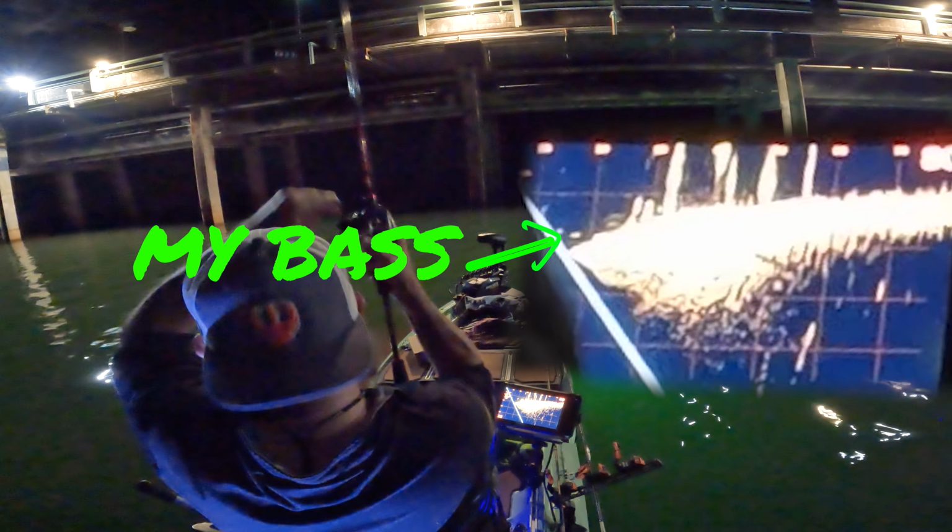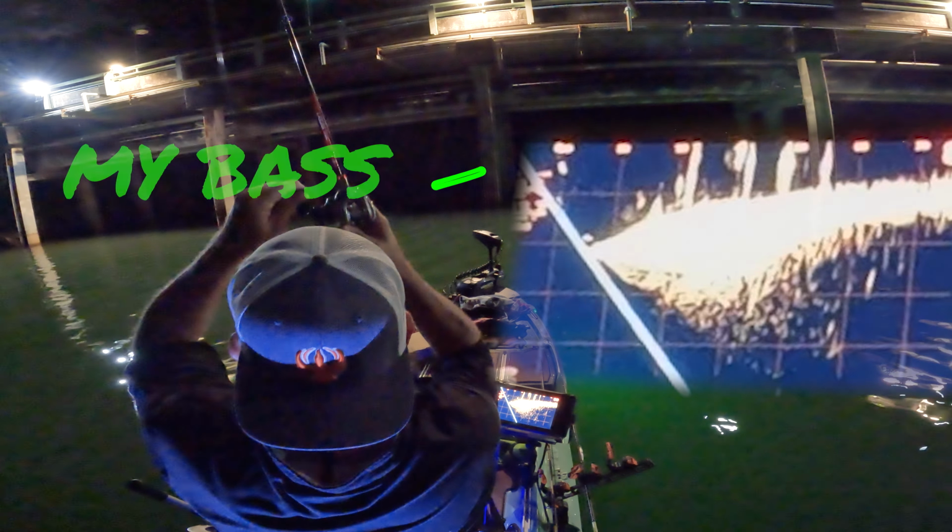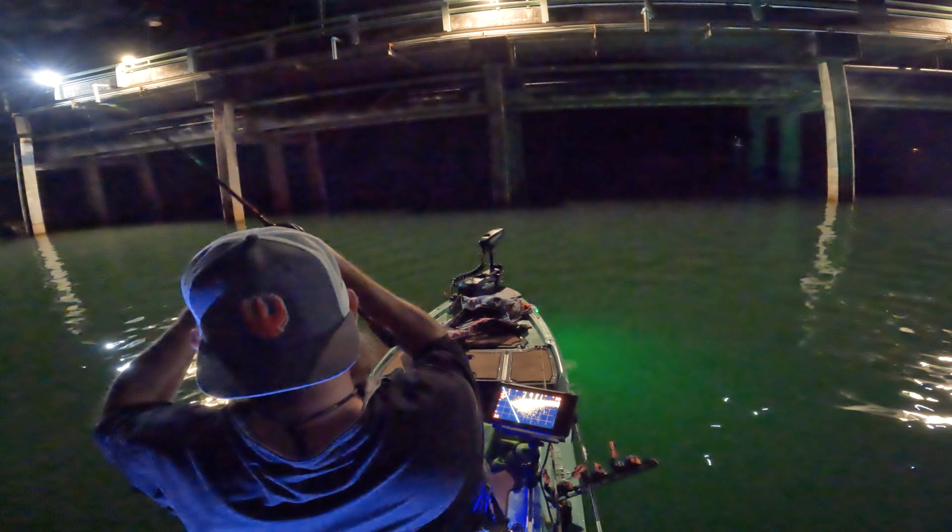There's a fish. See him come up. Watch his friend follow him. You see how his friend gets bigger as he gets closer? Bass behavior.